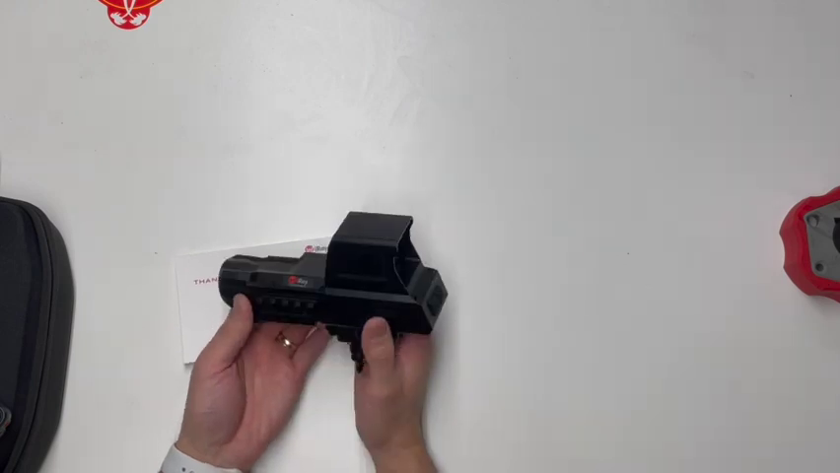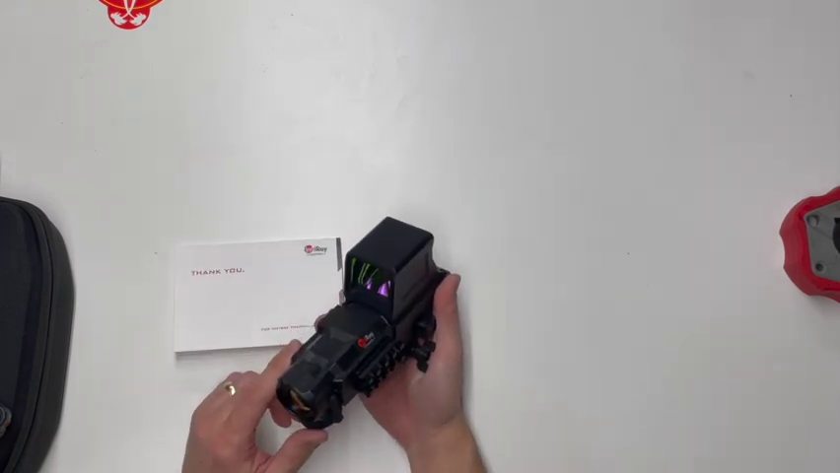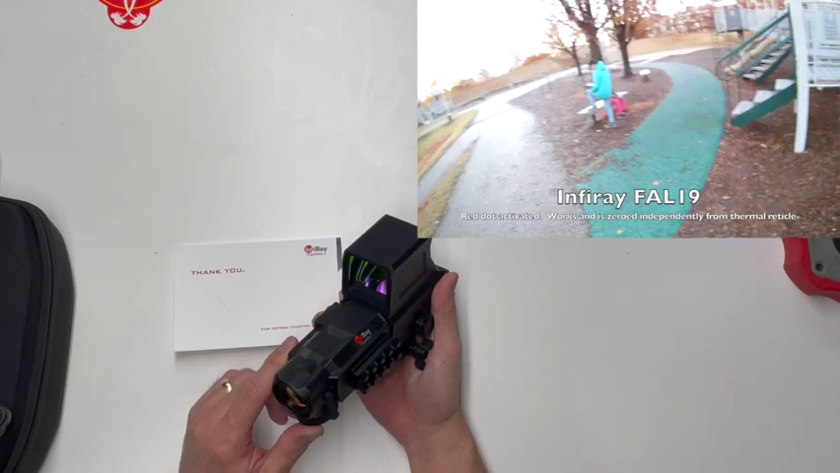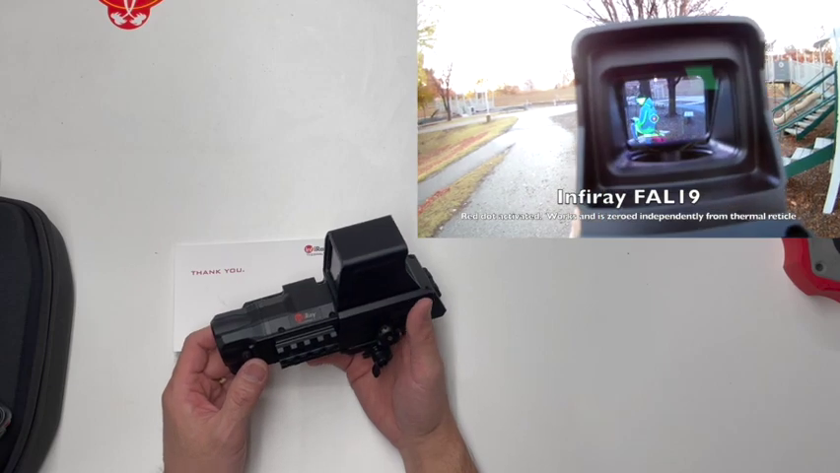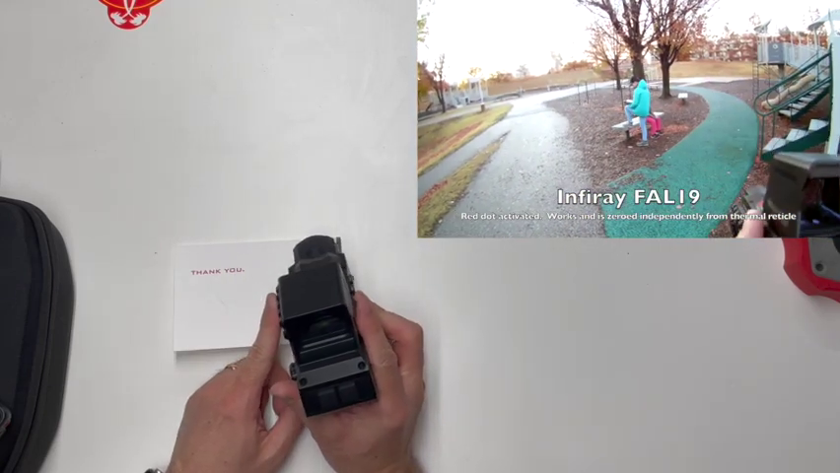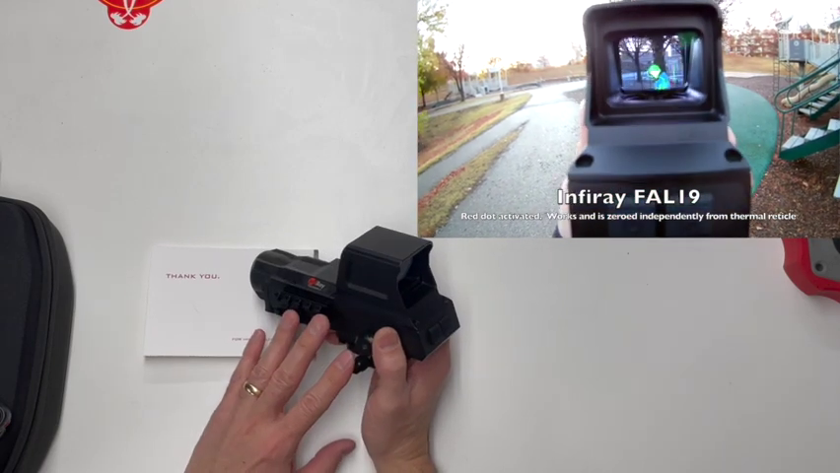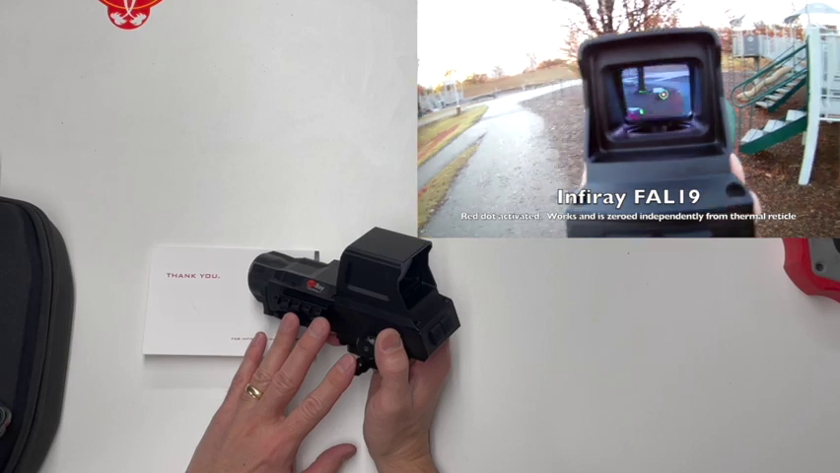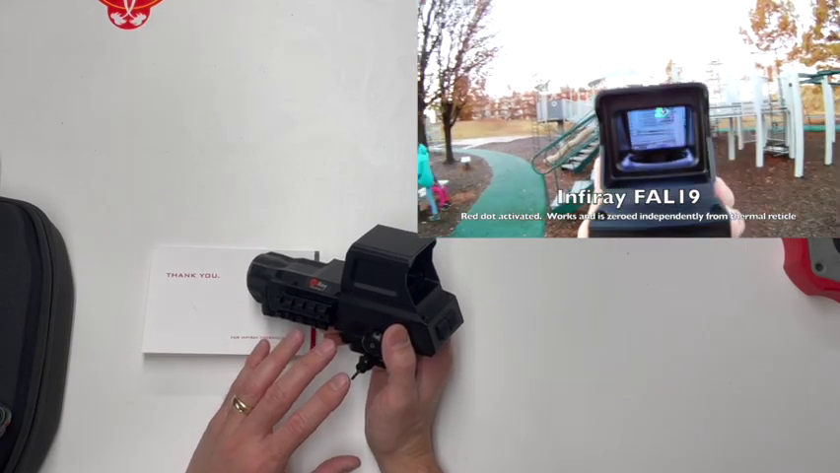I will say there's plenty of videos out there that cover the specs and everything, and I'm going to try and address those as they come through, but for the most part I'm going to try and get into how it's useful and what it can do for you. So the number one thing is that the red dot and the thermal part are two separate entities that can be turned on or off.